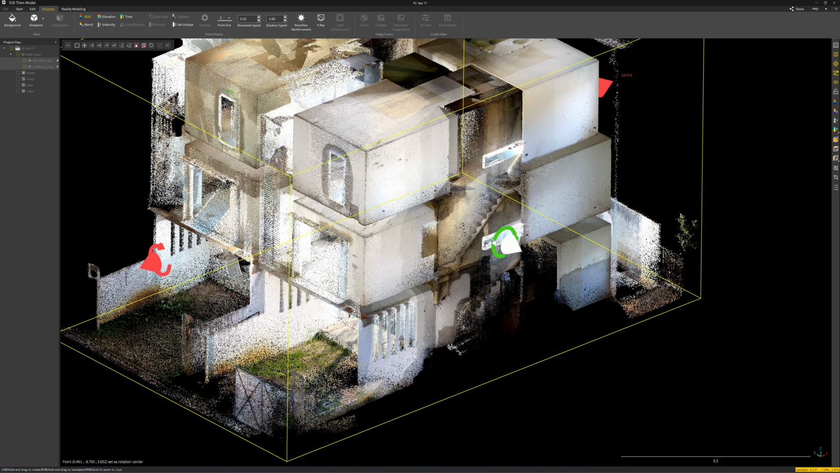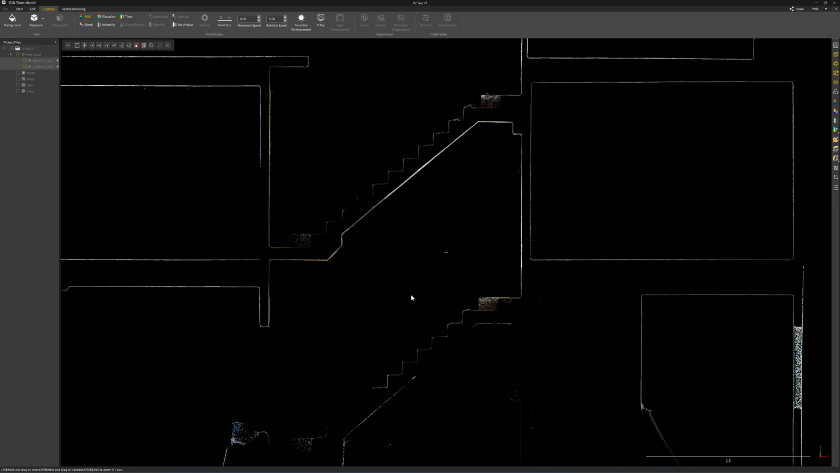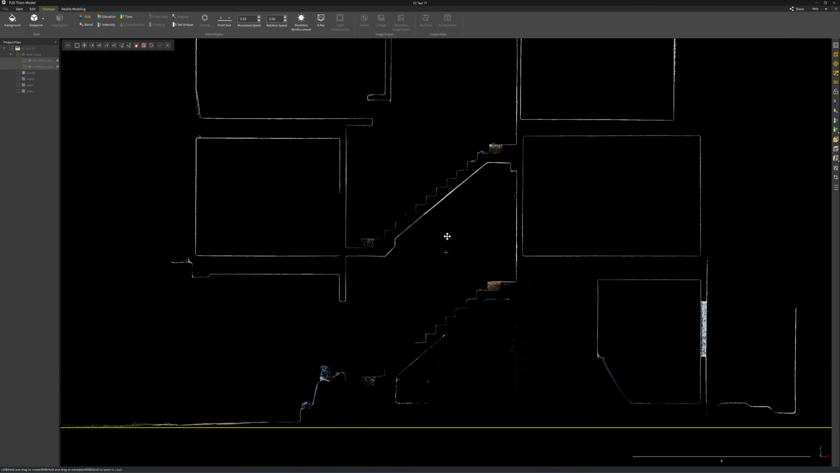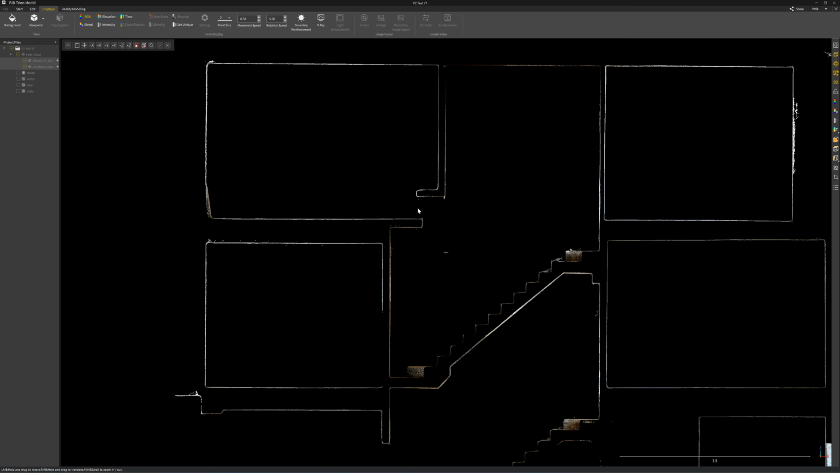Cross section along the side, the stairs. The stair shape is very good for the P2. It gives a sharp corner. I walk exactly the same way. So all the corners are sharp, and this is good for reverse engineering.